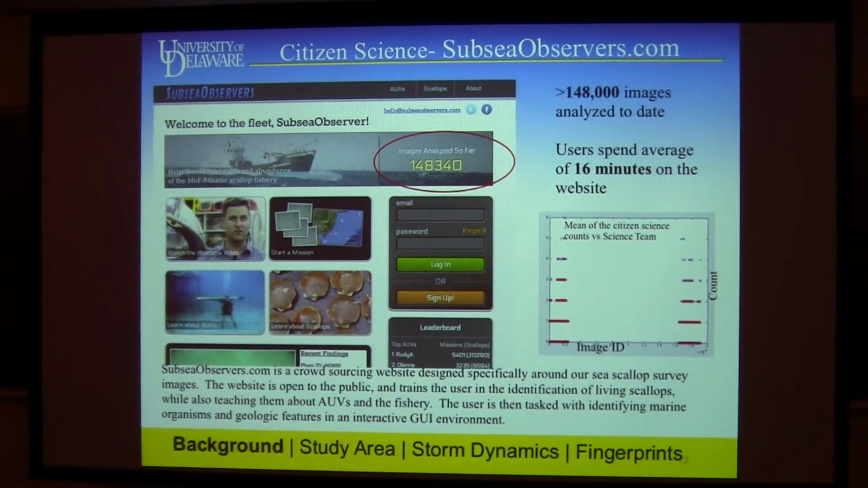Turns out of that 250,000 images we collected, only 17,000 of them had scallops. So we have a 250,000 image problem. We really have a 17,000 image problem. It's how do we get down into that if you just want to look at scallops. And it was all I could do to have my team just focus on scallops.